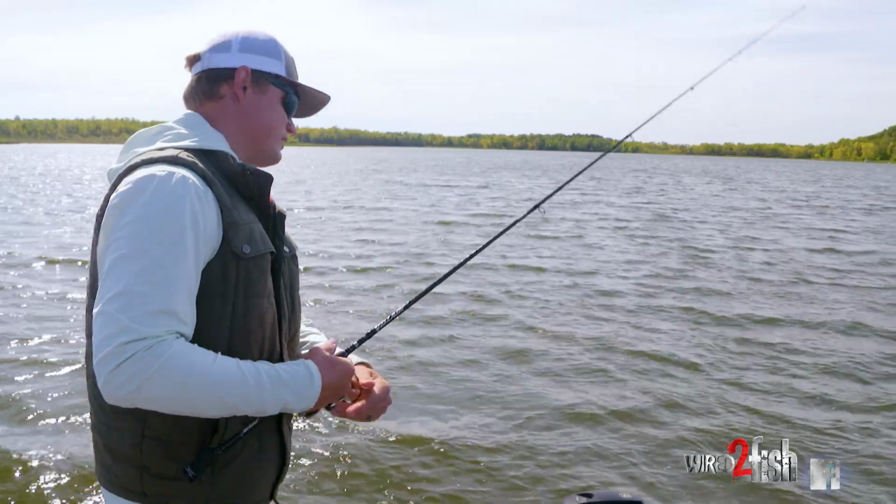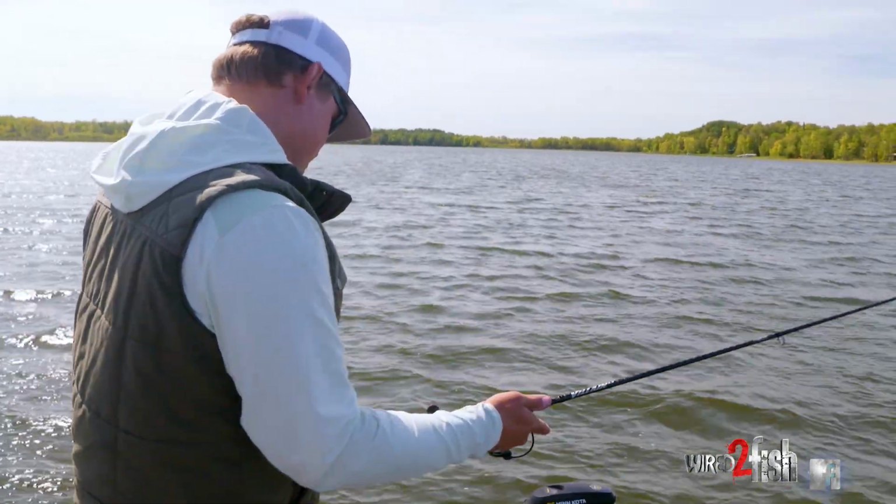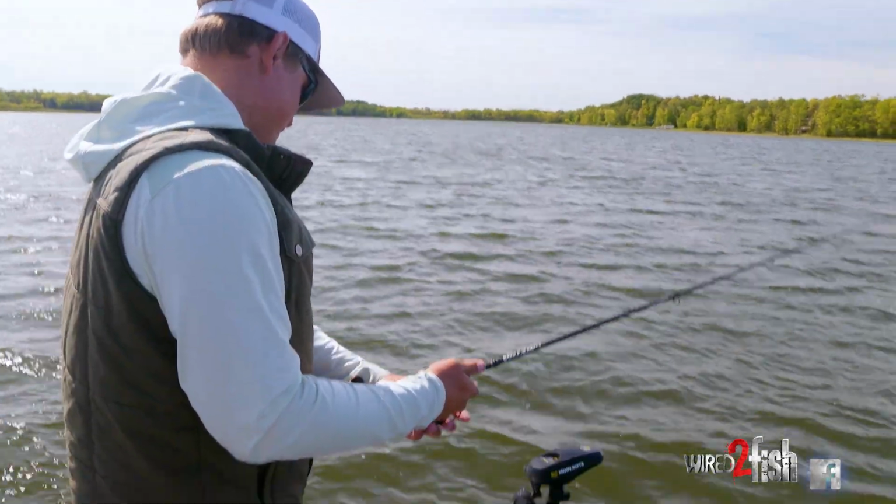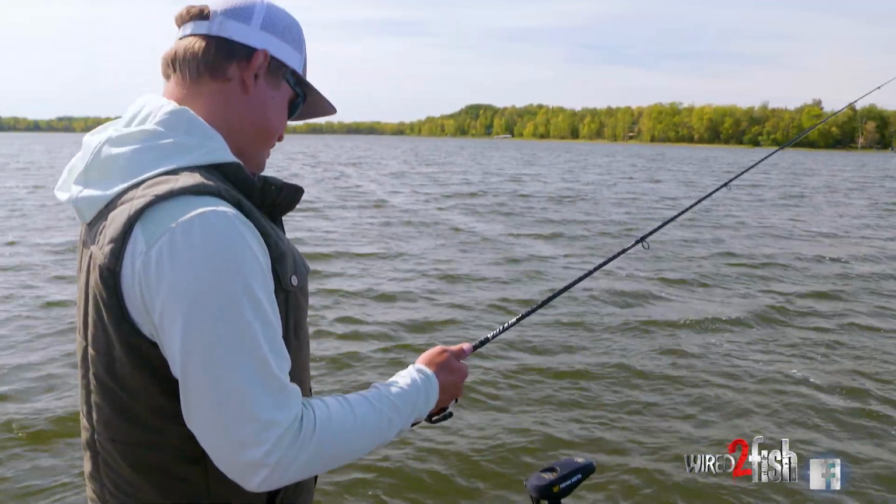See if I can catch another one really quick. And we're a little off as far as boat positioning goes. Well, here we go, right over the top of them. Here it comes.